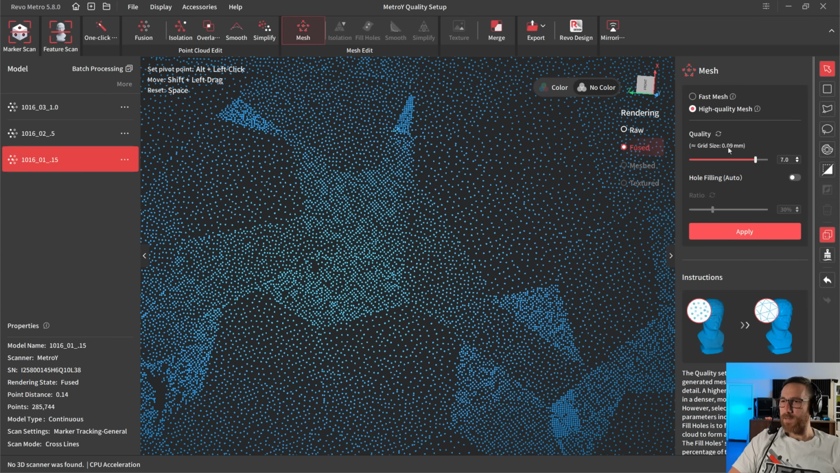So this grid size, if we don't have points that are that close together, let's say we don't have points that are 0.1, 0.09 together, what ends up happening is it's going to make a triangle, and then it's going to make smaller triangles in those areas. So if we try to mesh it at this level, we're likely going to get a bad result.